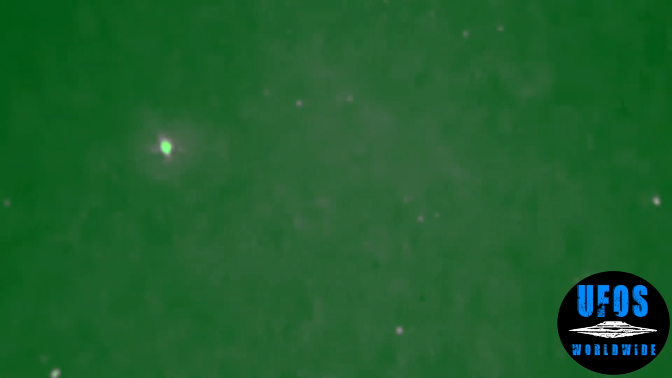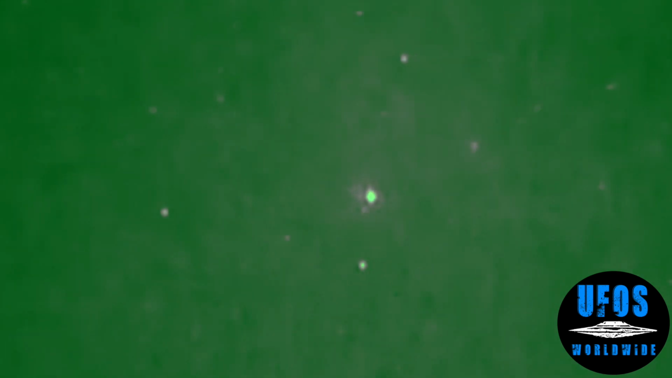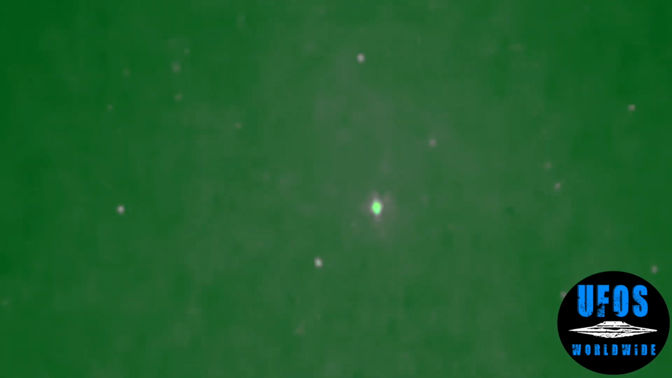What we're going to see is an airplane coming across through it. These objects are pretty gosh darn close here. I know it's something that everyone's worried about. Are these UFOs going to hit our airplanes as we're traveling in the sky? As far as I'm aware, and there may have been a few reports of this happening or theorized as happening, I have yet to hear about this actually happening to anyone.